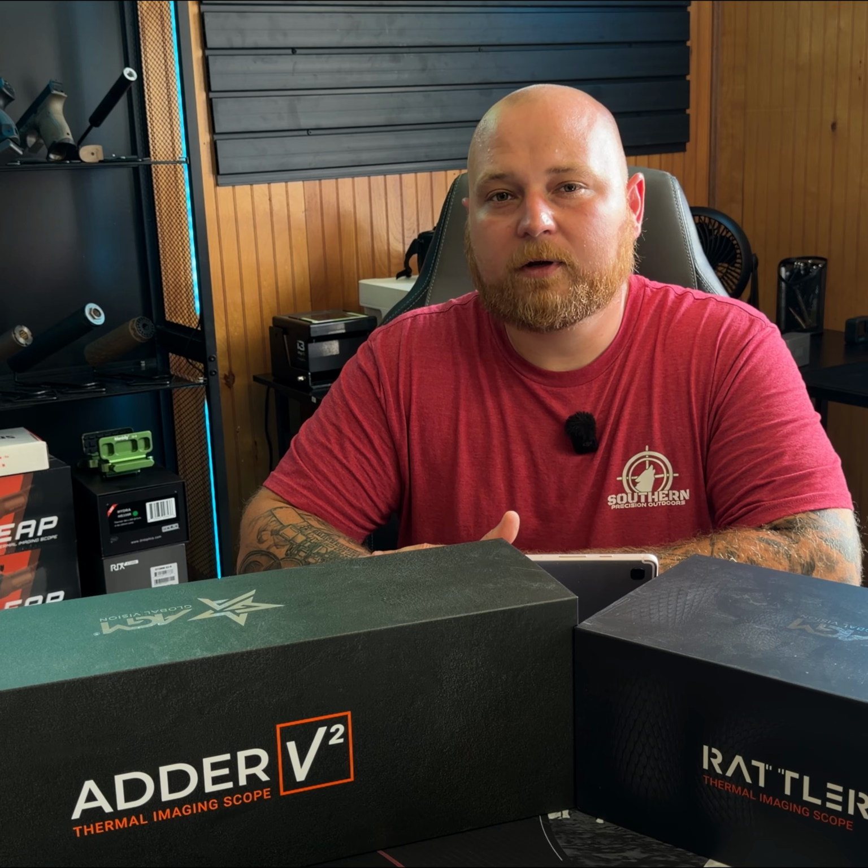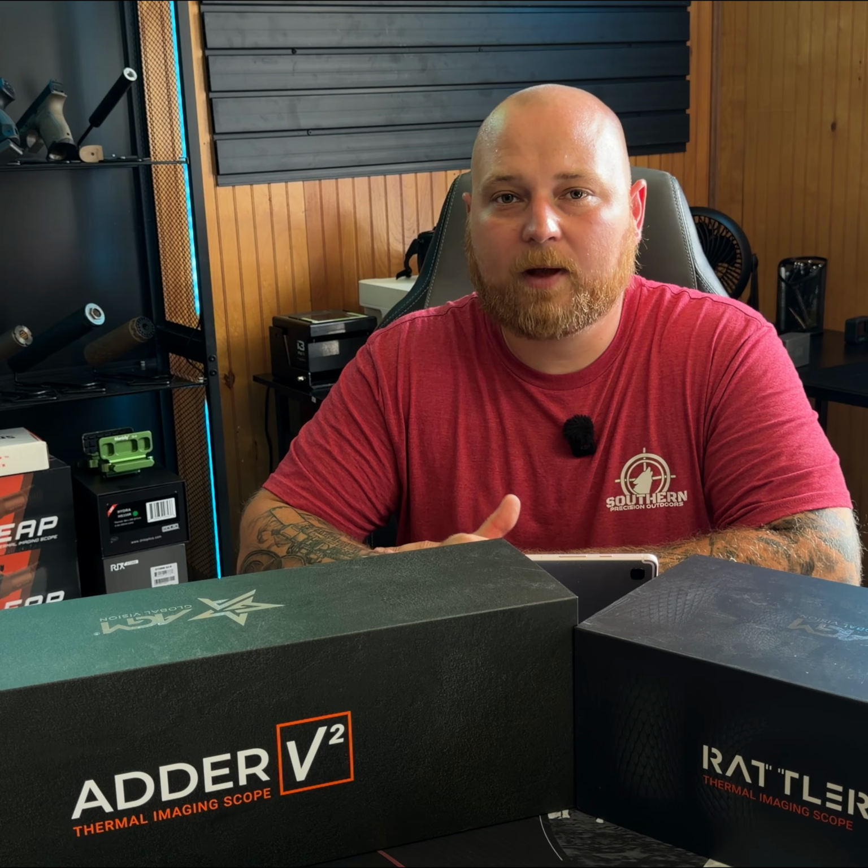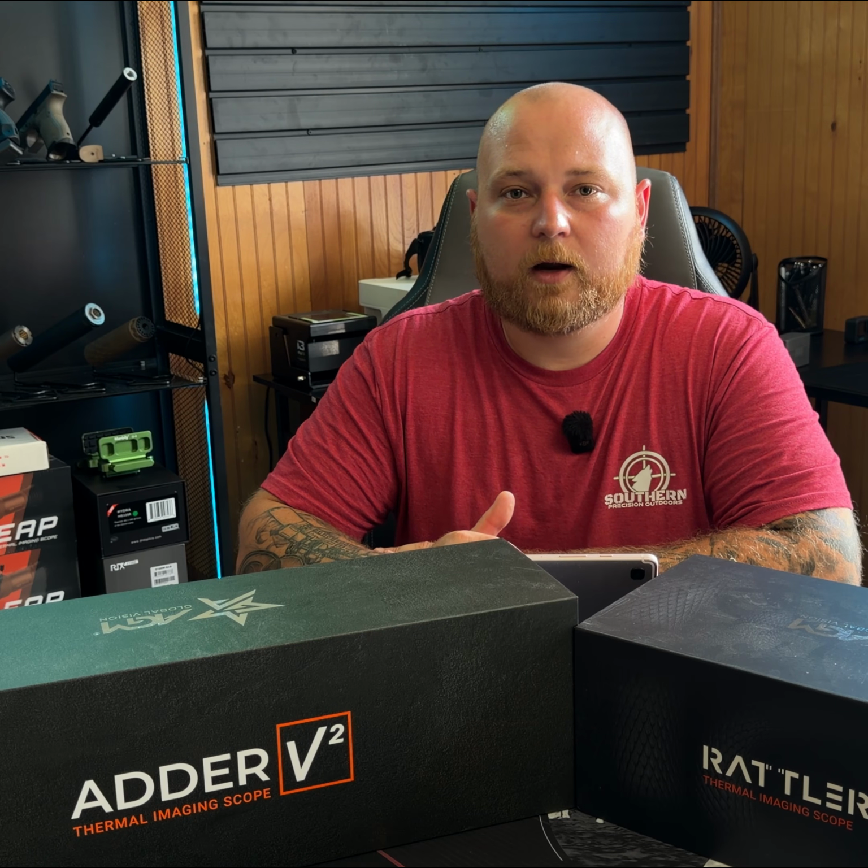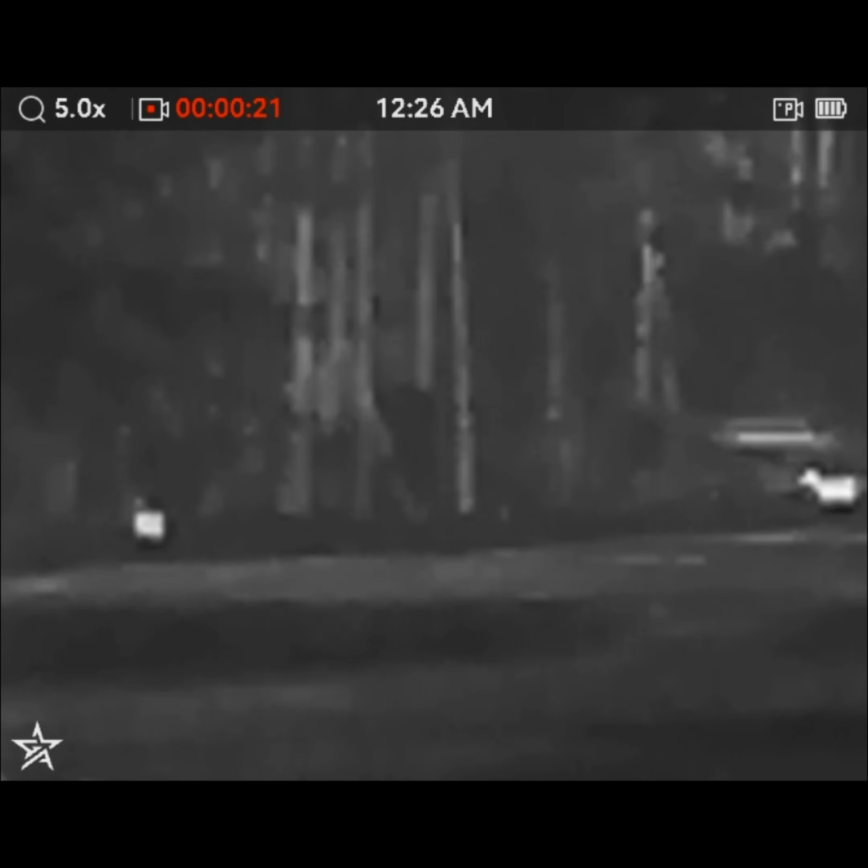Where you start seeing limitations with a 256 is when you're starting to increase your range out past about 150 yards. Now, you'll notice in this video here that when you start increasing your zoom, performance on a 256 really starts to decrease. The more you zoom in, you're losing tons of image quality. So my personal opinion, if you're stretching out past that 150 yard zone, I would upgrade to a 384 just so you can maintain a higher identification range.